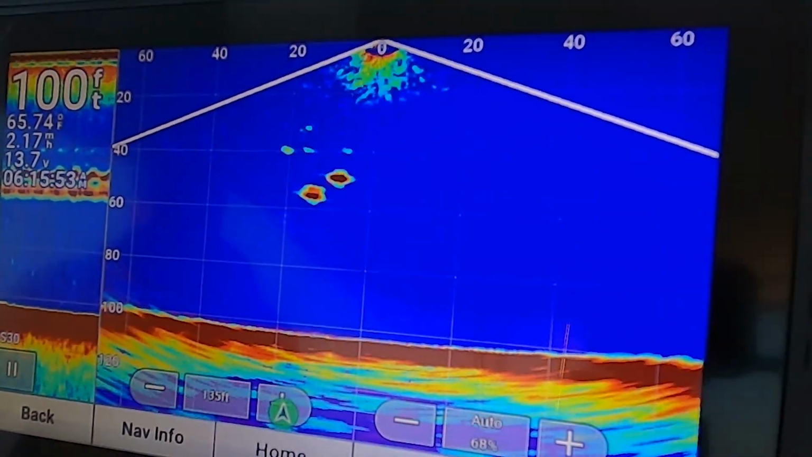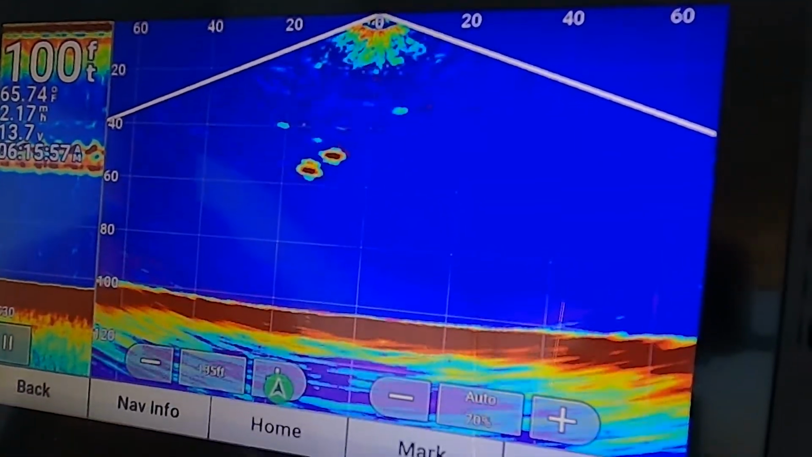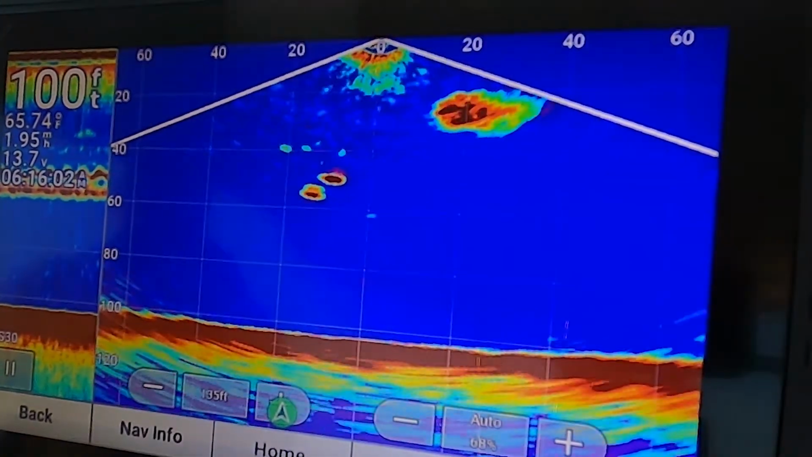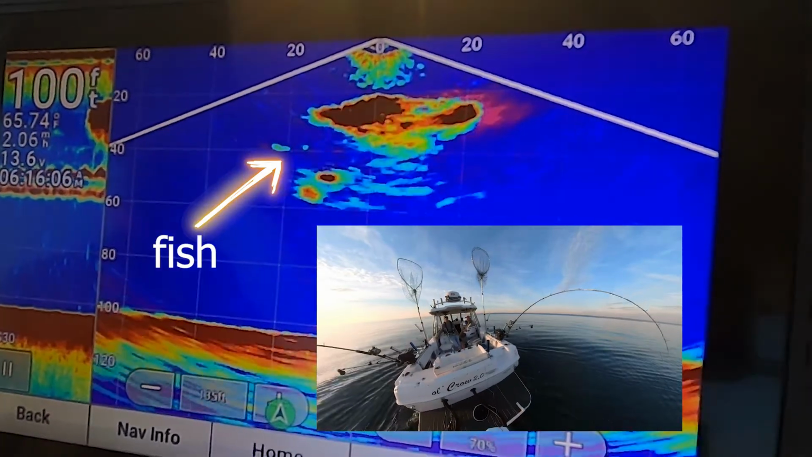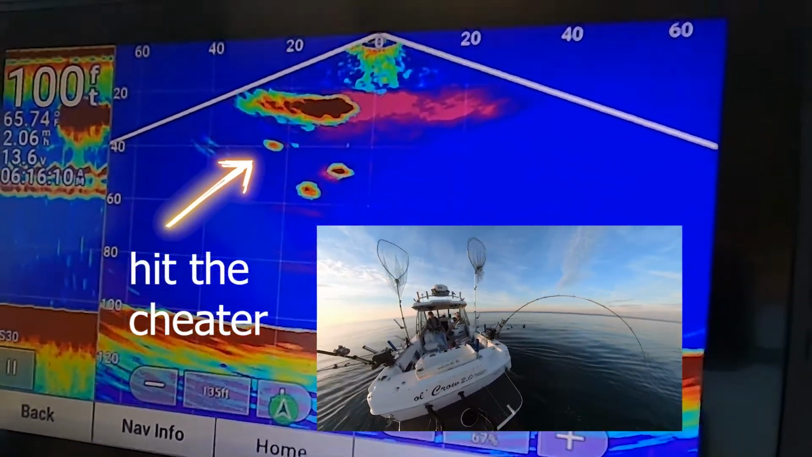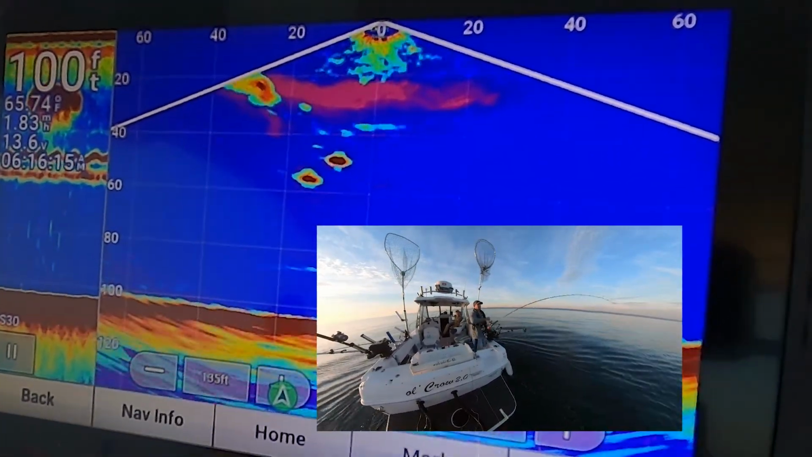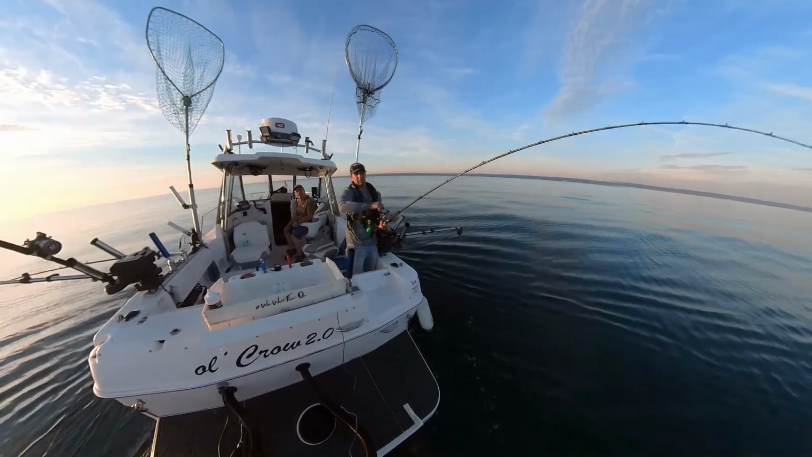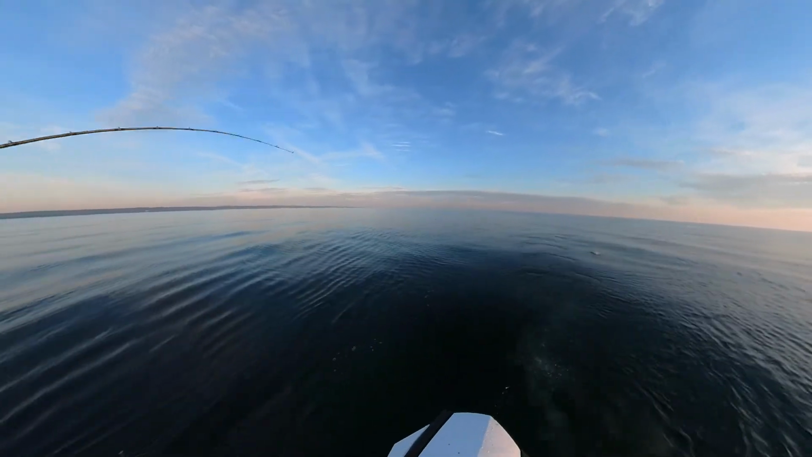Okay, looks like we got two cheaters out. Looks like there could possibly be a fish following one of the cheaters. Here comes a bait. You're gonna see a hit here. There's the fish. Flat with a roll. And he's got it. So that's pretty neat. You could see it coming. You could see him hanging around. And all that does is tell us to get ready. That's what I like about it.